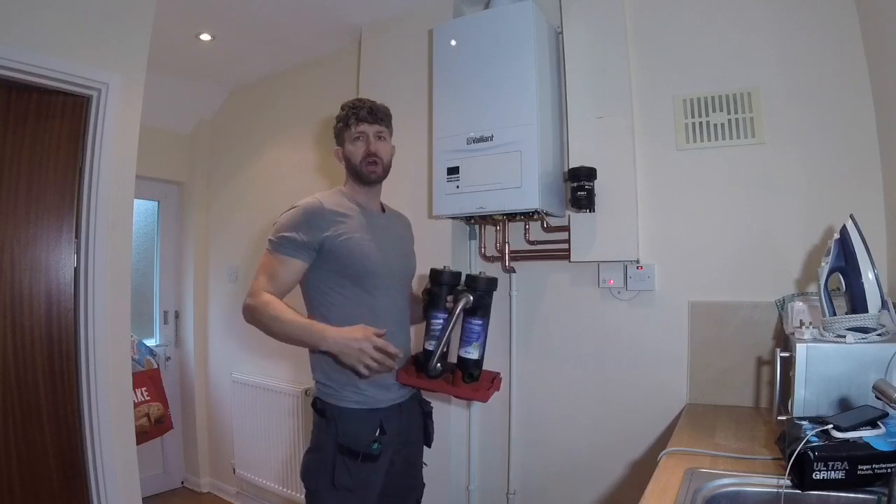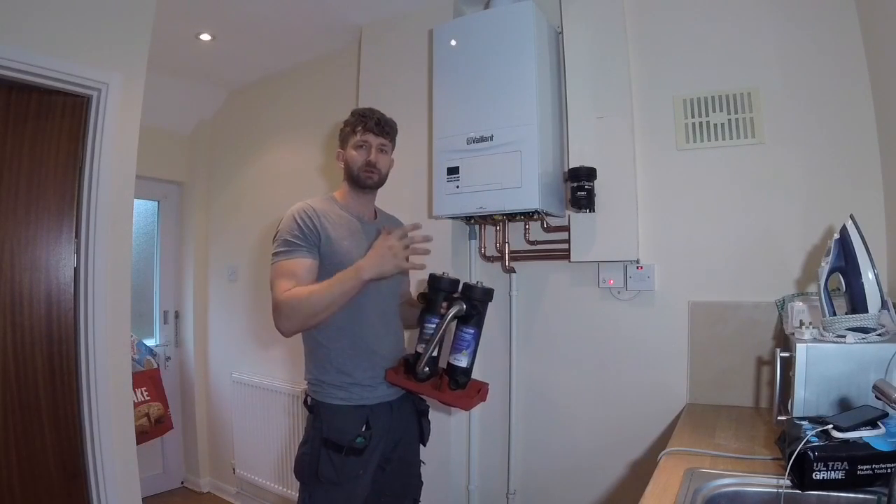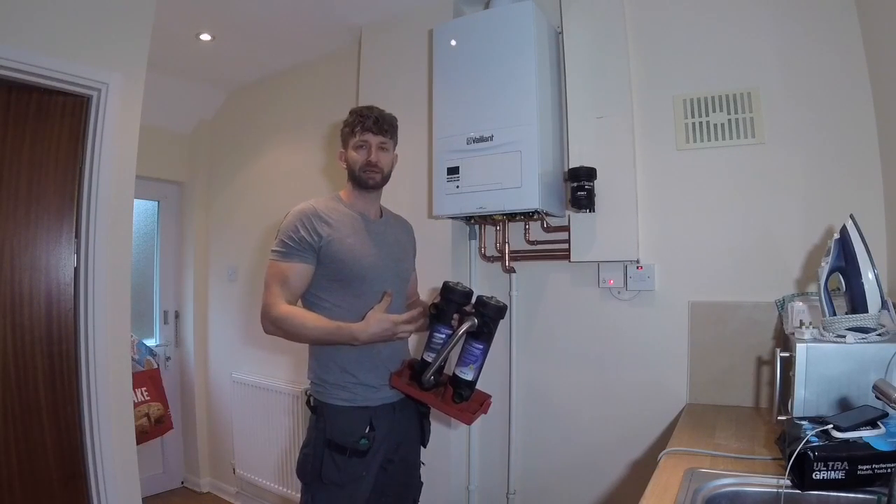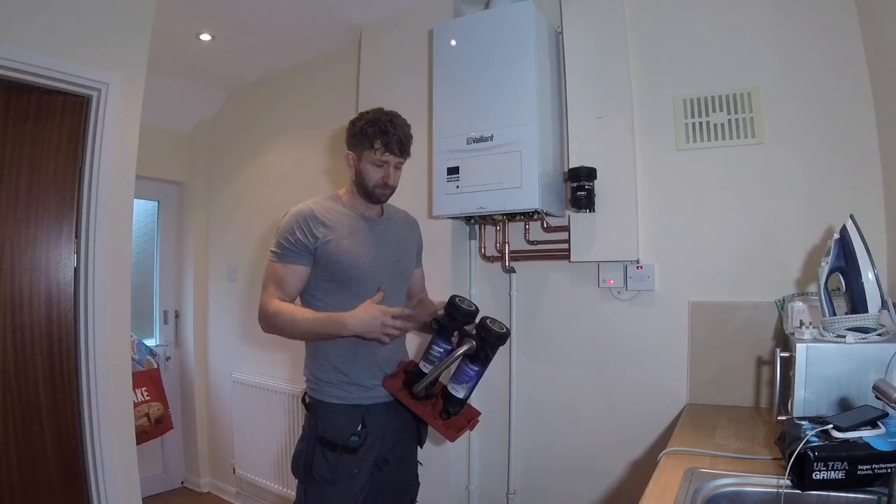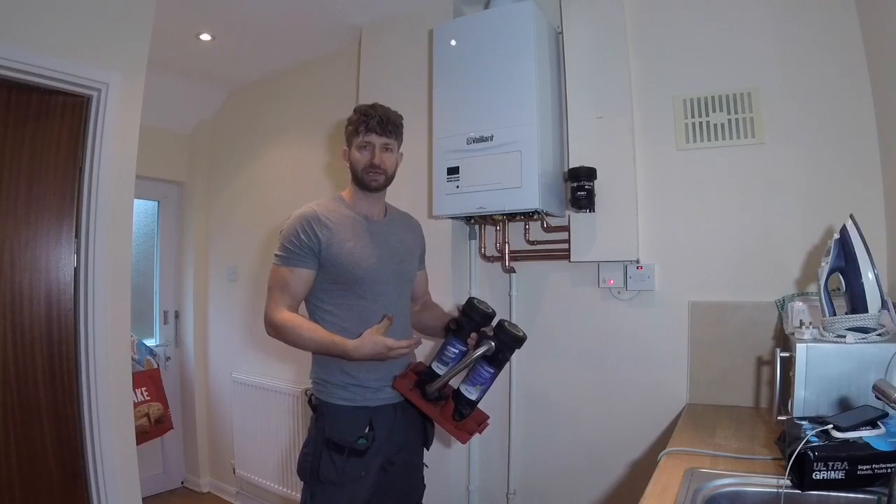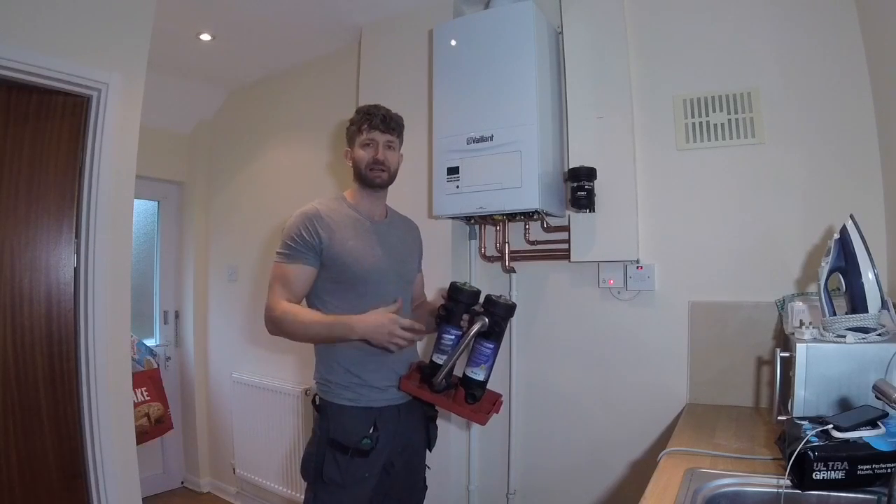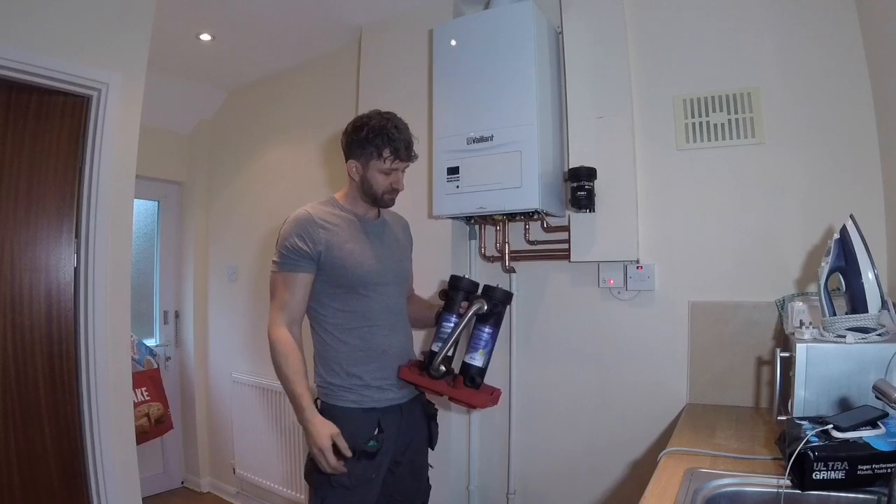If it's on the return, any water that goes through your heating system will go through these two magnets and the stuff will collect on these magnets. It is only a magnetic filter, there's no non-magnetic filter in here. So that would be the main downside. Nothing really collects in it, there's no reservoir to collect any crap. It's just what sticks to the magnets, but it still is really good. When you see the results, when you've done a Magnacleanse and you show the customer when you take these magnets out, it's a really good thing.